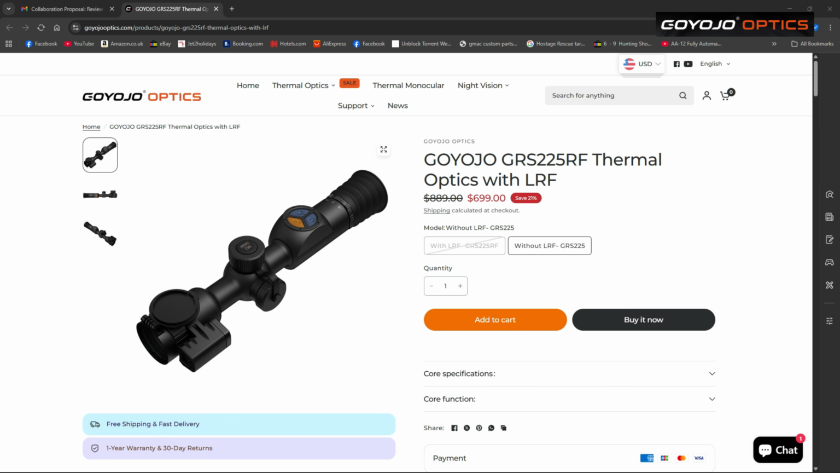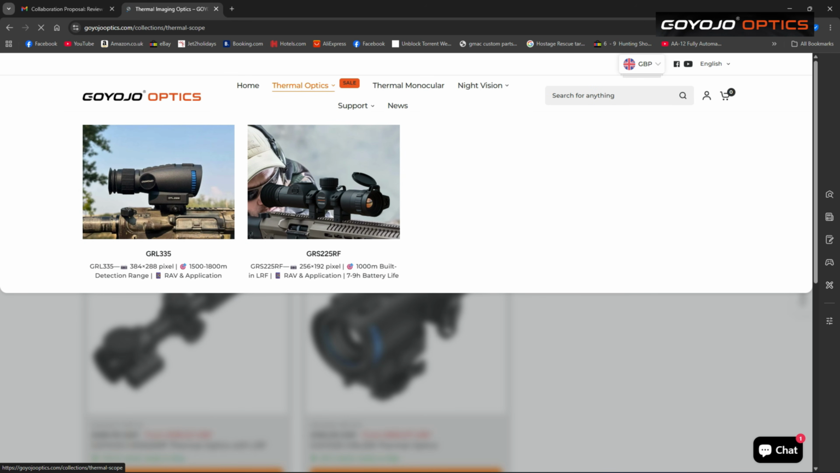So if you go up to the top here, click it and go into pounds, that brings it down to £535.22, which is an amazing price if you're looking for a dedicated thermal optical scope. Now, just a quick look over the thermal optics they've got. This was the first one they came out with.